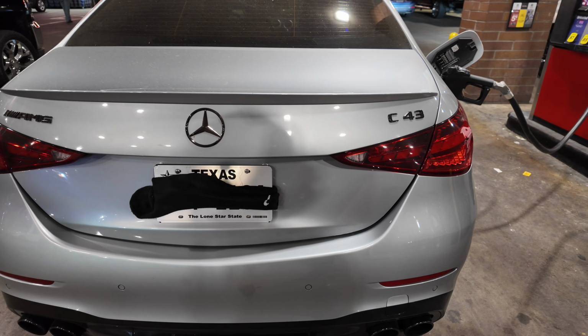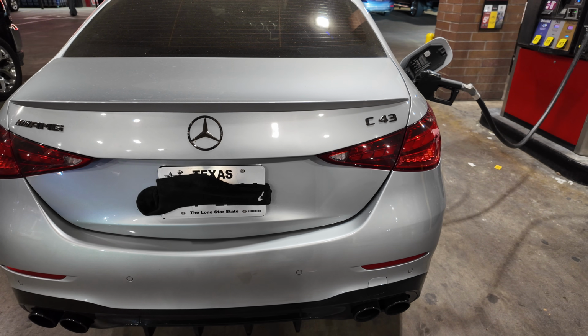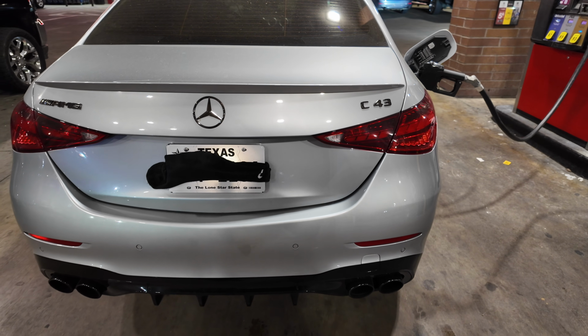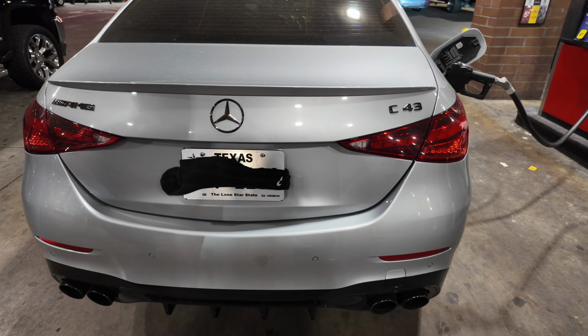Yeah, then I forgot the screws, so I had to put a sock on here. So I want to see my license plate. It's a Nike sock, by the way. It ain't no regular sock. Lucky you didn't get pulled over, bro. Literally, bro. They're like, why does this dude got a sock on his license plate?